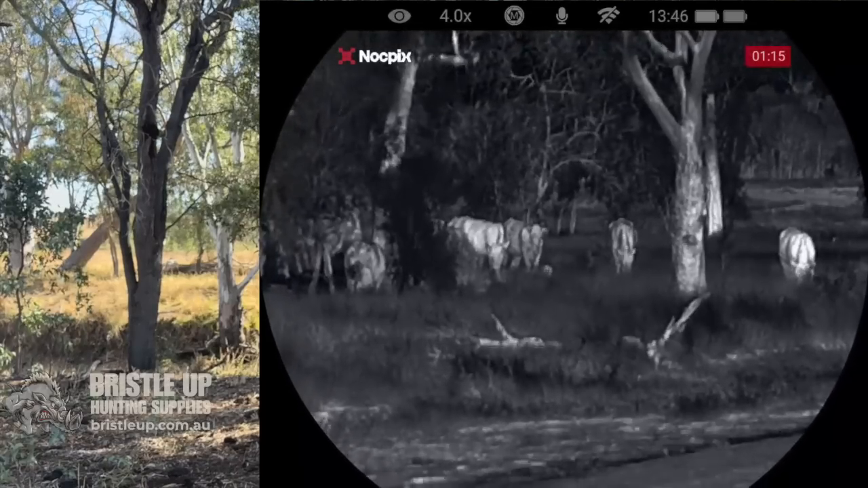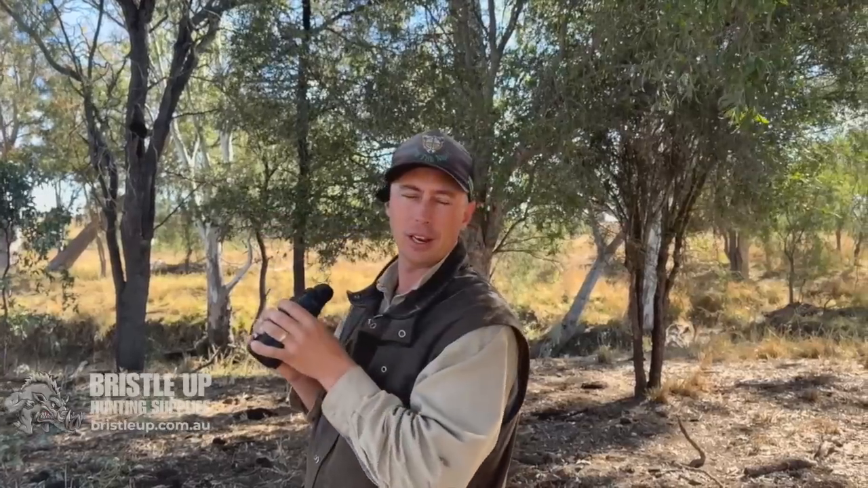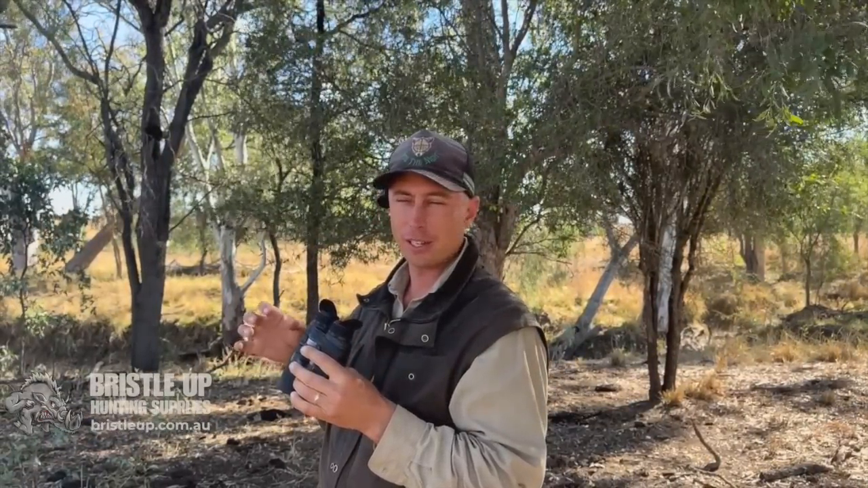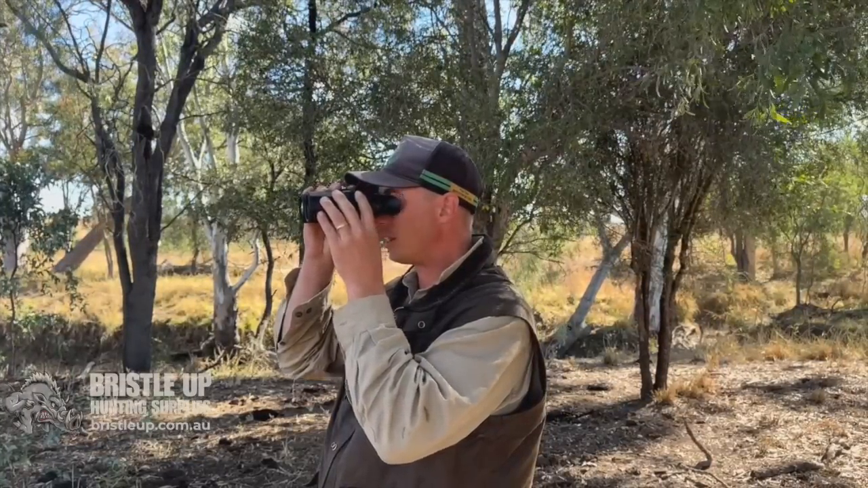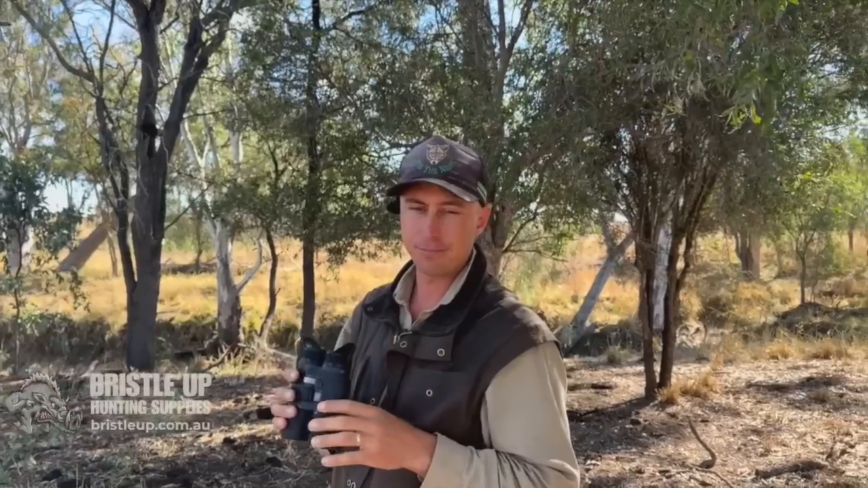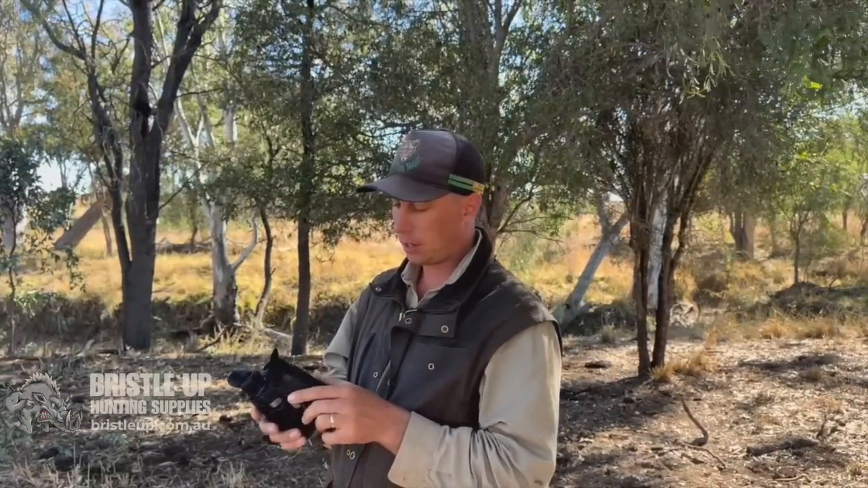So that's really a real nice feature, especially if you're like me, you get in the heat of the moment and your adrenaline gets going, your hands start shaking, and it's really hard to hold it still and identify your target, whereas that really takes the shake out of the image. So anyway, just a few of the things I really like about it.